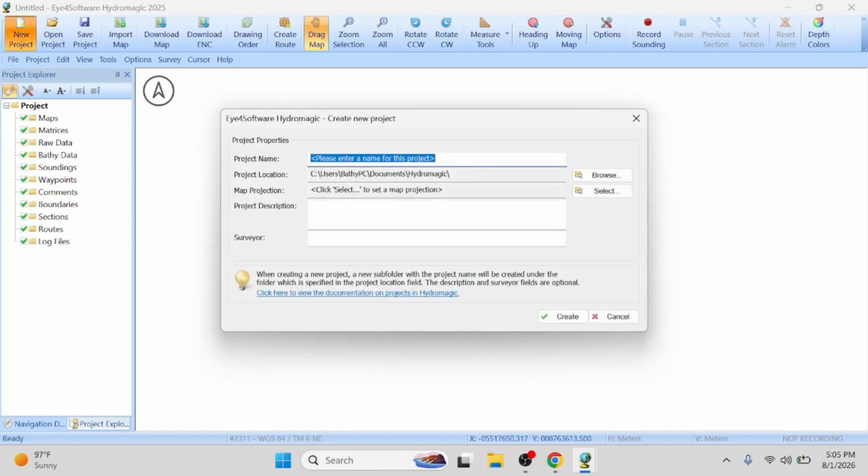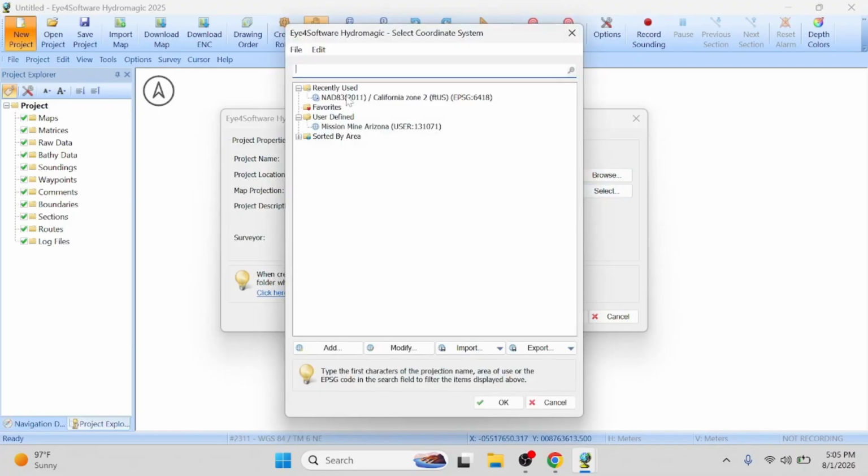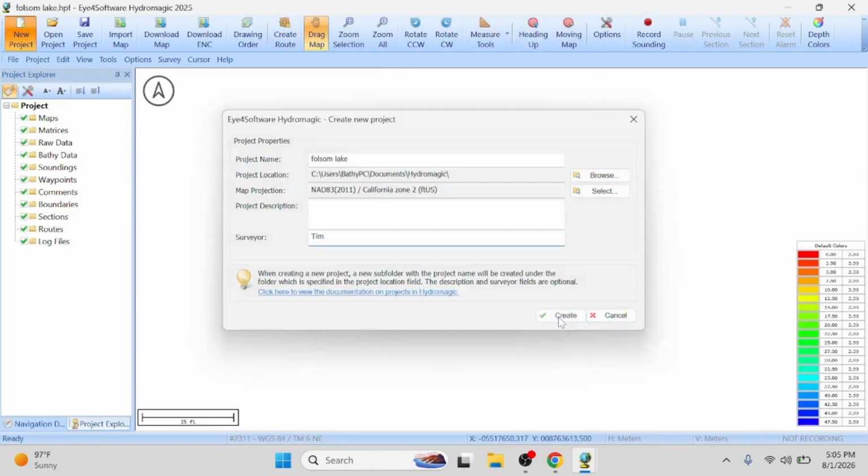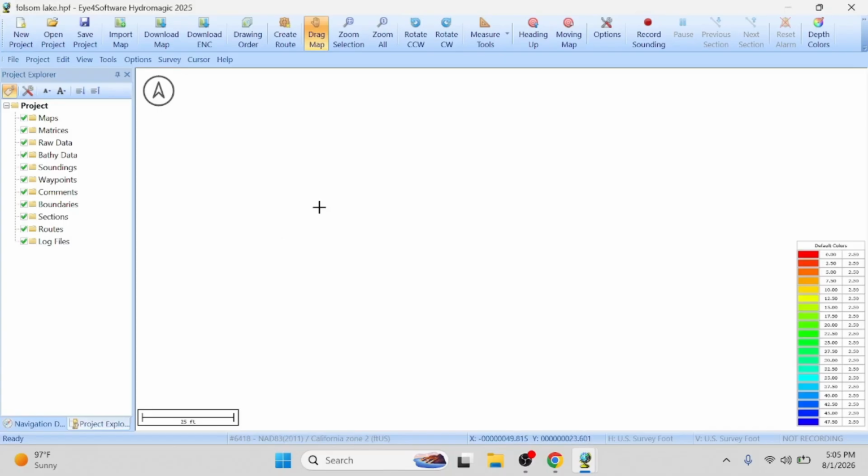If I was going to do a new project, usually I name the project after the lake I'd be doing, right? Folsom Lake or part of the lake. Then we're going to go project location. That is fine. Map projection. A lot of surveyors use state plane and they'll break it up. I mean, we're in zone 2, California. That's what I'm going to use. The description, surveyor is me, Tim, and I will create. So now at least we started a job.